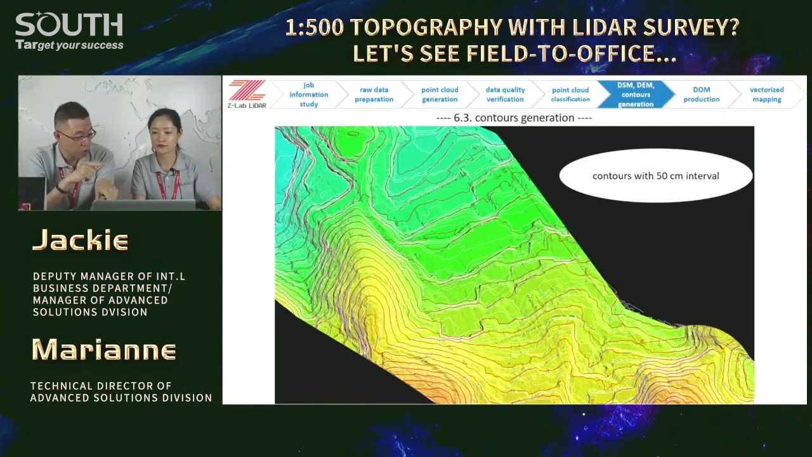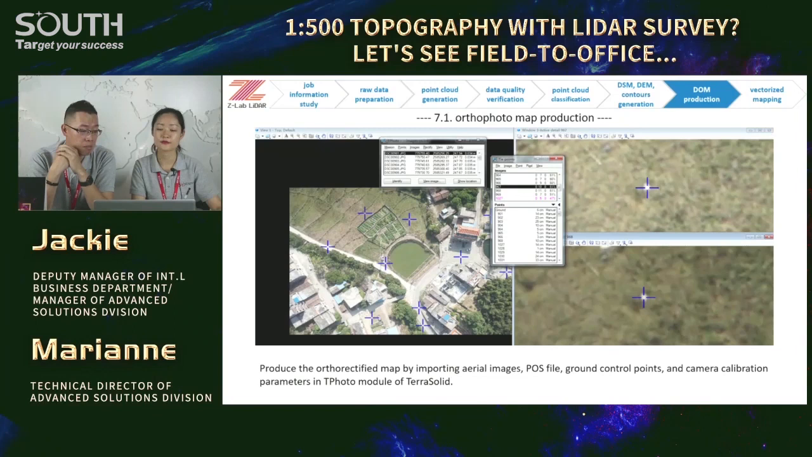And next, orthophoto map. Sky Photo in TerraSolid. Yes, we could make full use of all the modules in TerraSolid. It's a very powerful software kit for point cloud applications. You know, some feature points in the point cloud will serve as tie points in photogrammetry, and it saves our efforts in GCP matching. Got you.